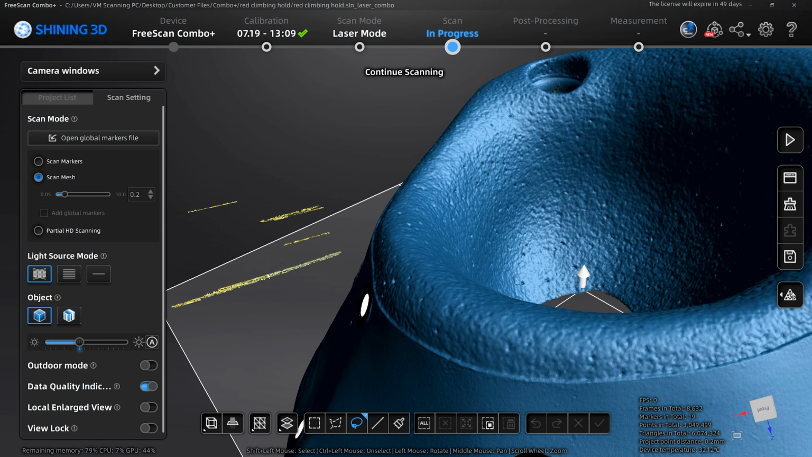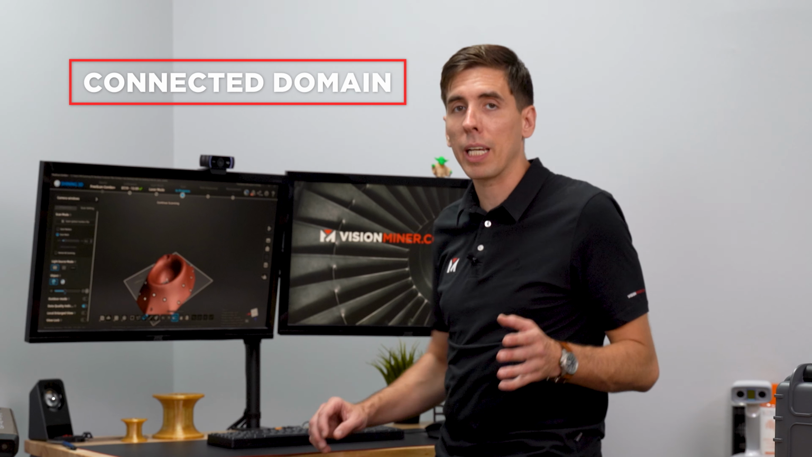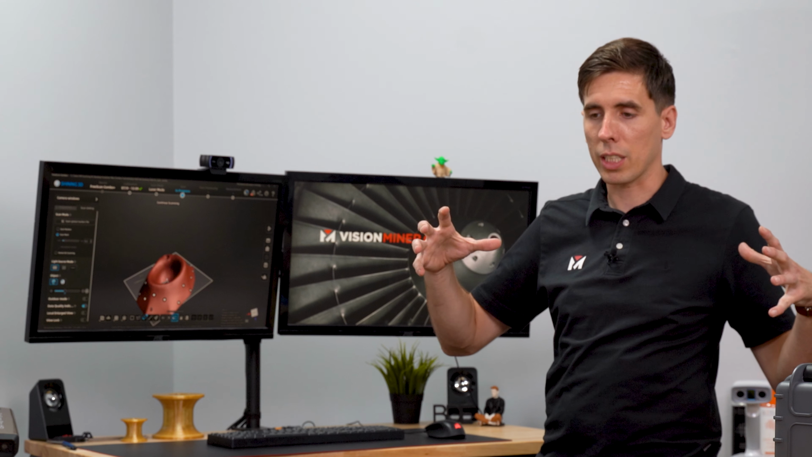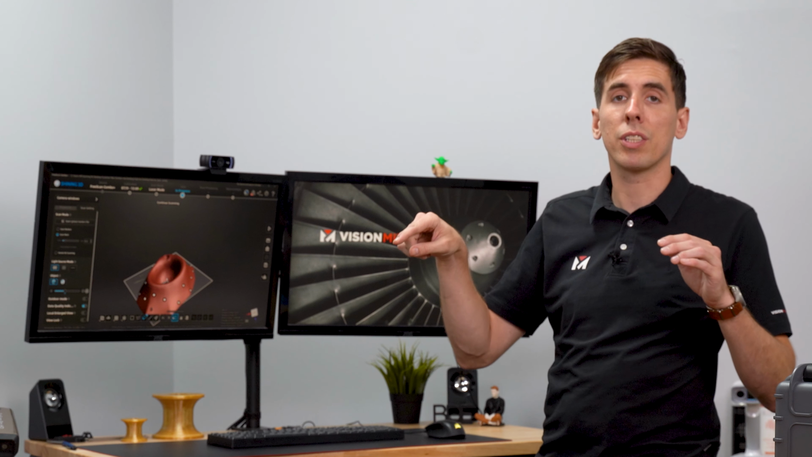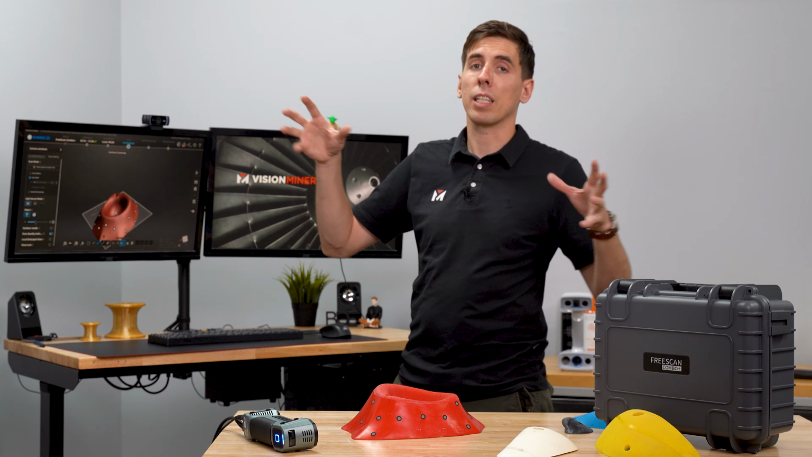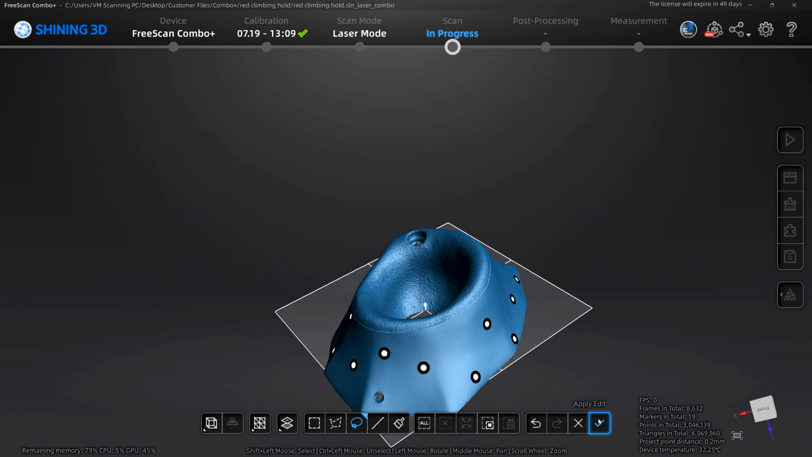Now I do notice a little bit of stray data here, so what I can do there is just select that, and I'm gonna hit connected domain. A connected domain will select anything that's part of that point cloud, like touching, right? So it knows where the part is, and then I can invert that and select everything else, and then hit delete. So I get rid of everything except for the part. So there we go, invert and delete. Good to go.